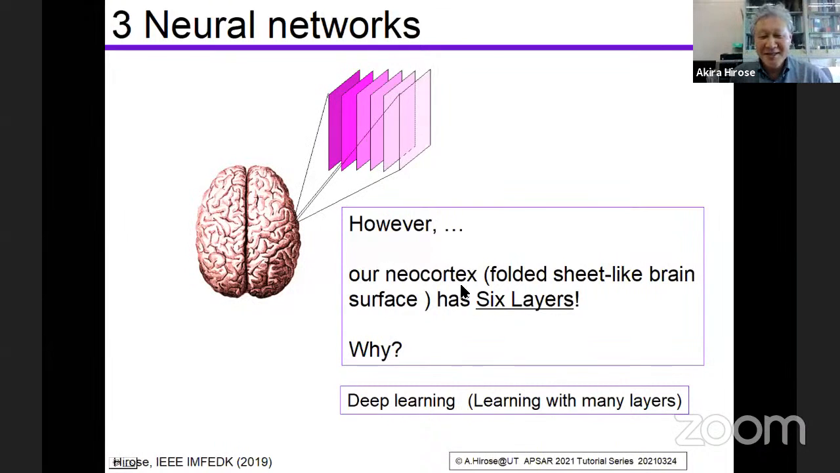Why? Two layers are enough mathematically, but our brain has 6 layers. And this was the trigger for us to develop deep learning. Deep learning means many-layer neural networks.